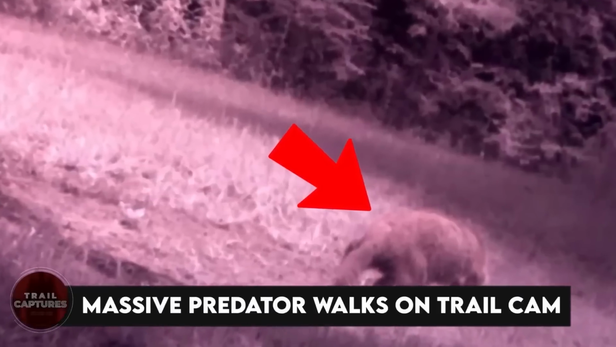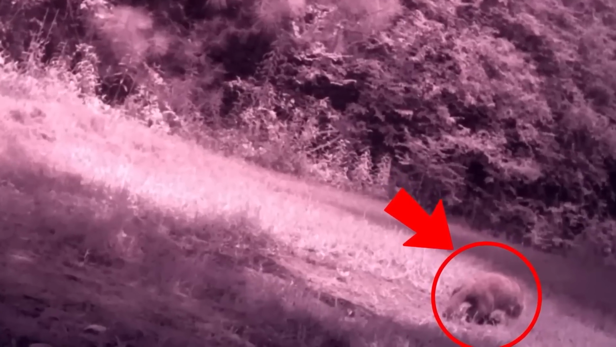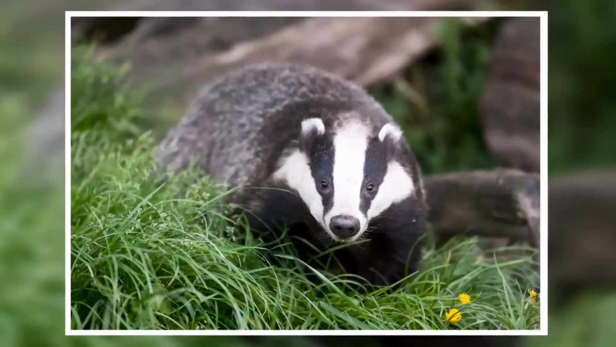Massive predator walks on trail cam. Buckle up as an unknown shadow that is intriguing and enigmatic appears. We're perplexed by it because of its short tail, large legs, and fuzzy body. It might be a badger. The disparity in color only heightens the intrigue. Let us know what you guys think about this one in the comments below. Is it really just a badger or some other undiscovered creature?